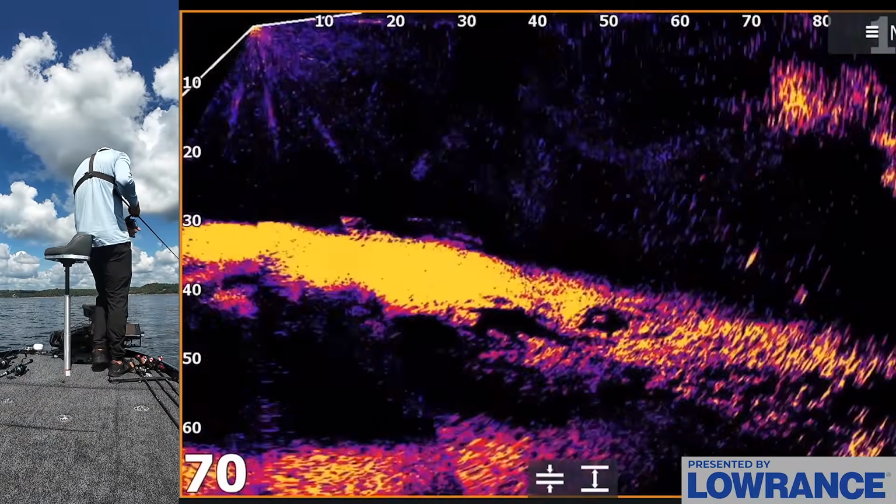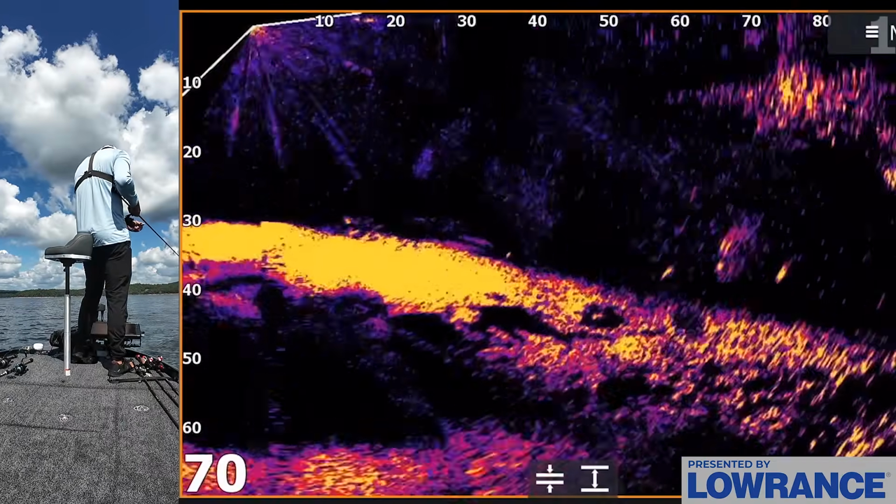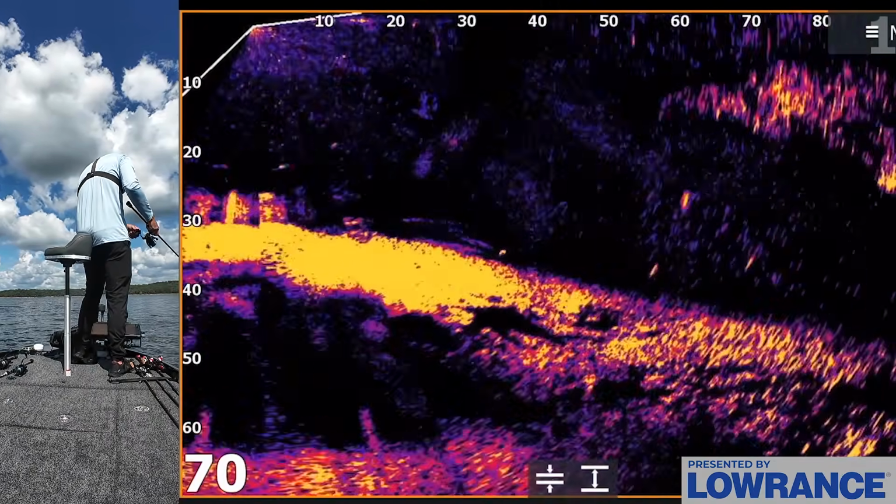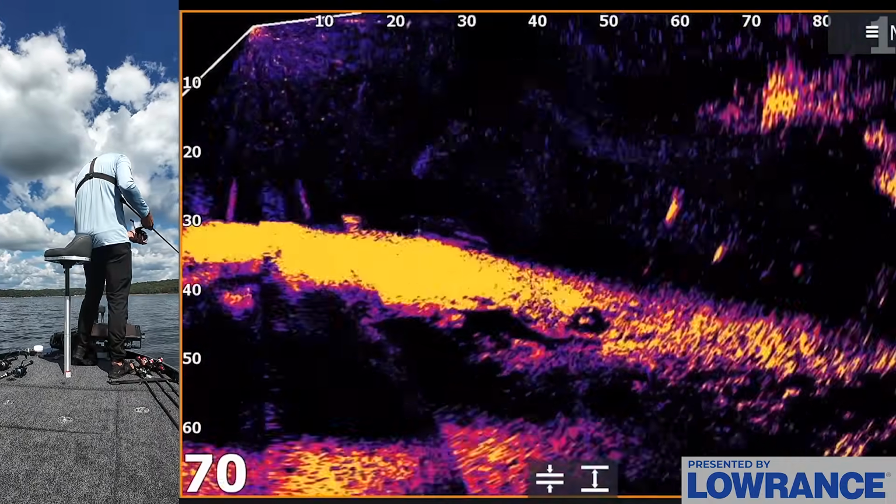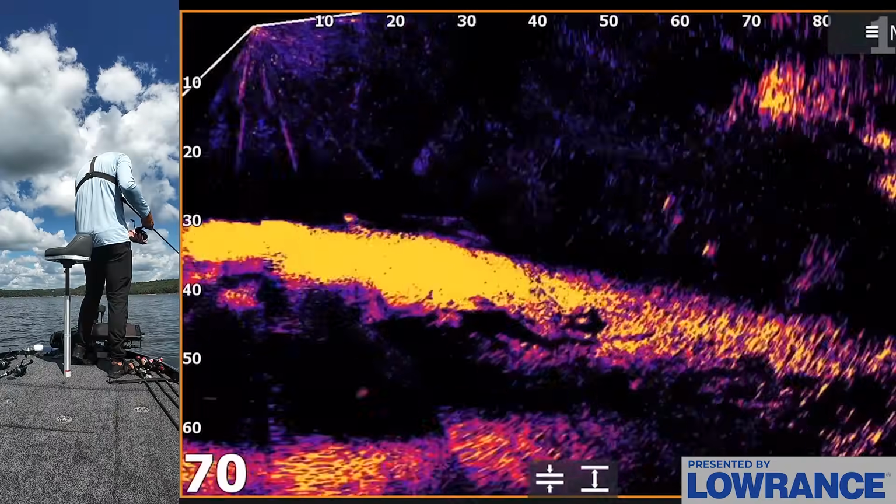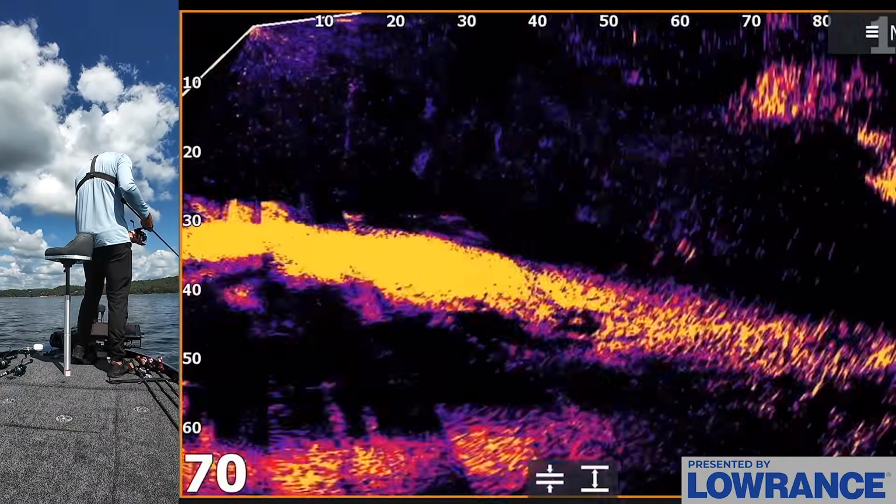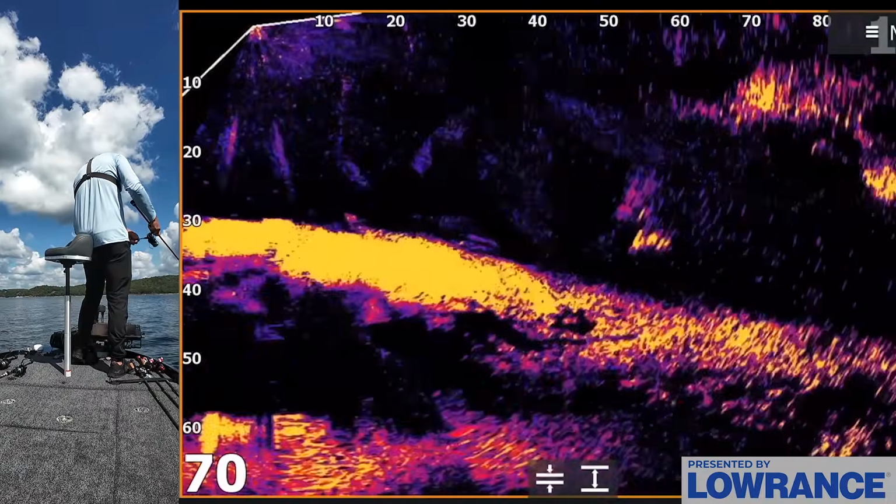It's super slow going, but we see all these fish. Hopefully one of them sees it. Is that one? He's coming for it, come on. Come on. One of you come eat it. Come on. Oh my gosh, one of you eat it. Come on, fish. Shake that thing fast.